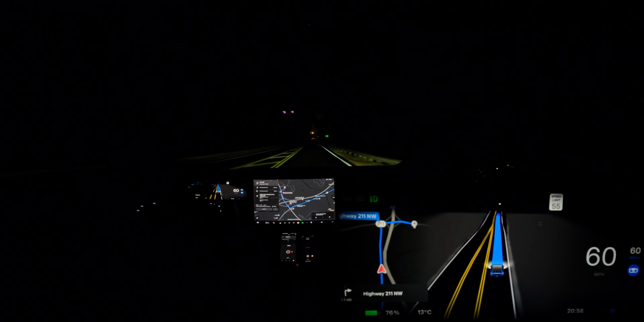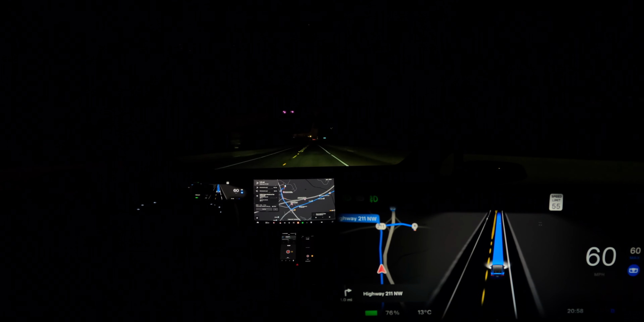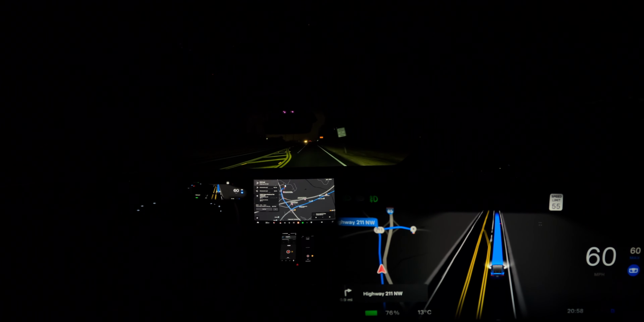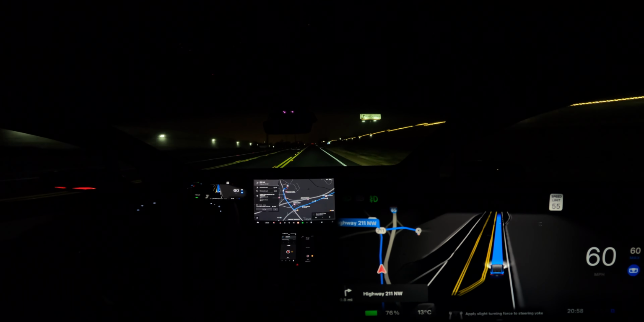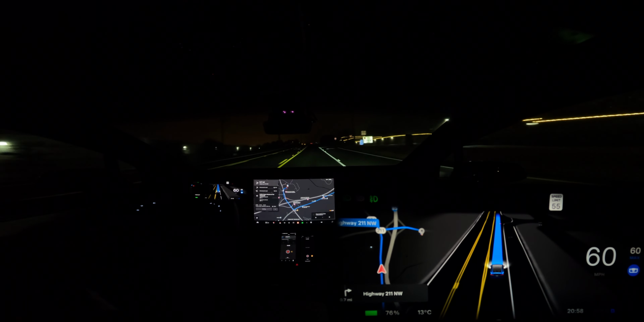But we see. No indication of this right turning lane.